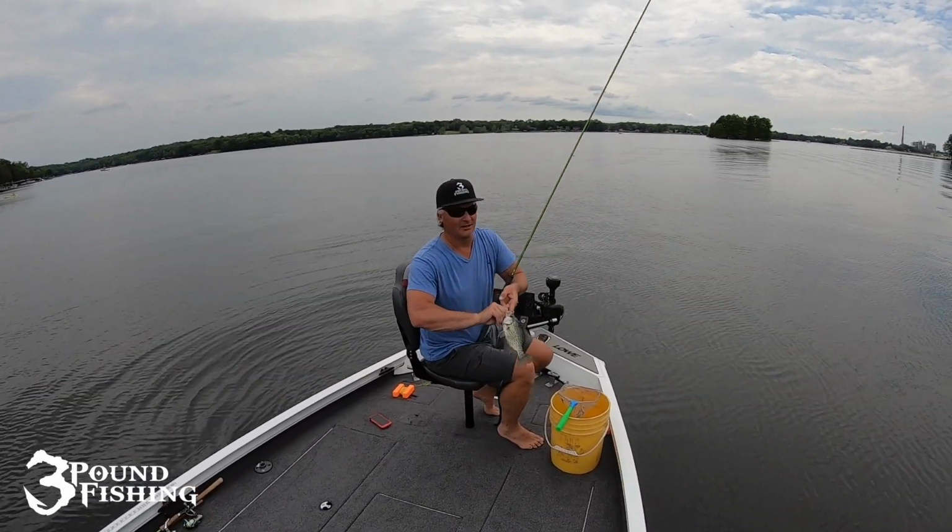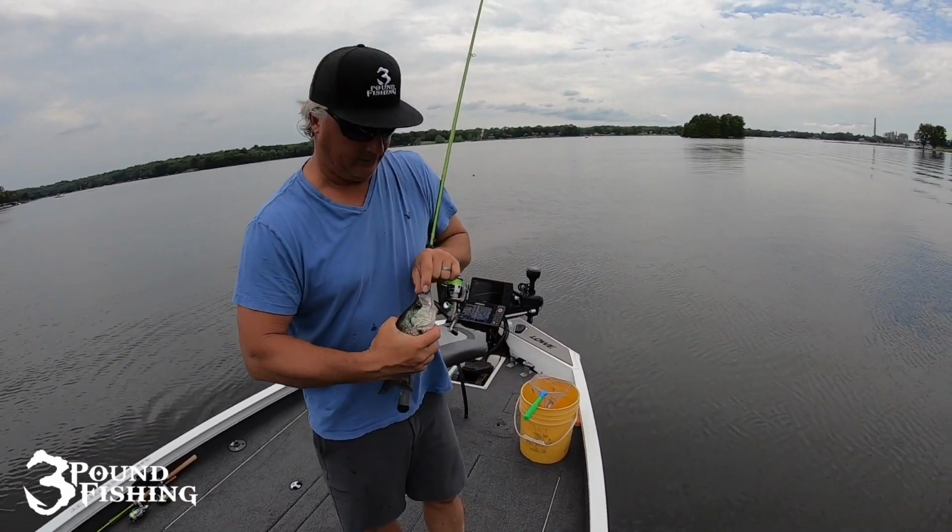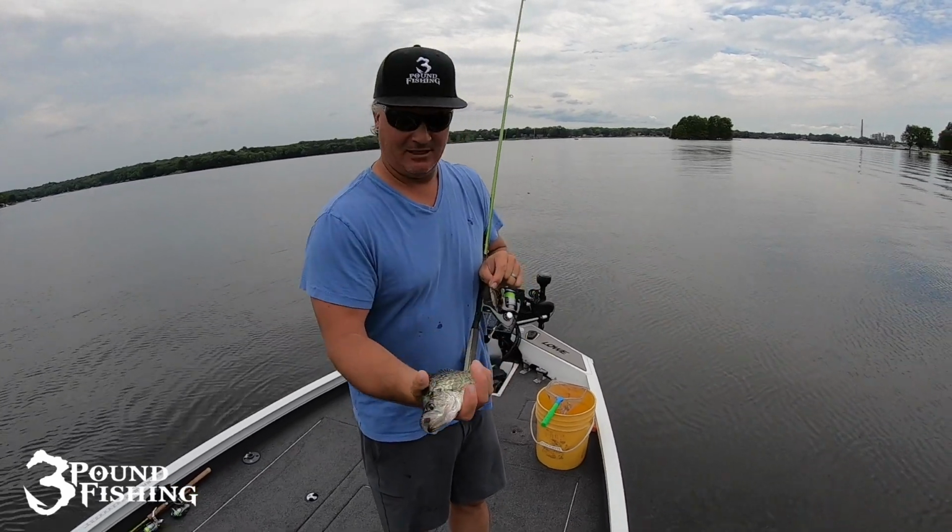There's a ton of fish down there. I'm hoping you're seeing this on the Active Captain app. It's unbelievable how many fish are down there, and they're stacked. All good size eaters.